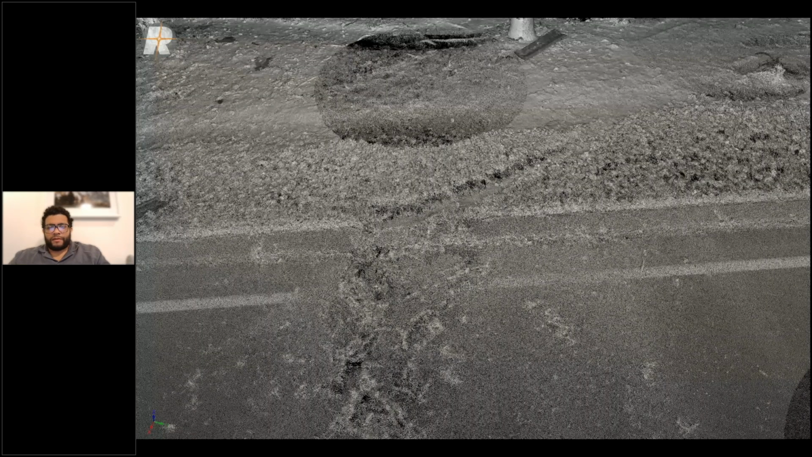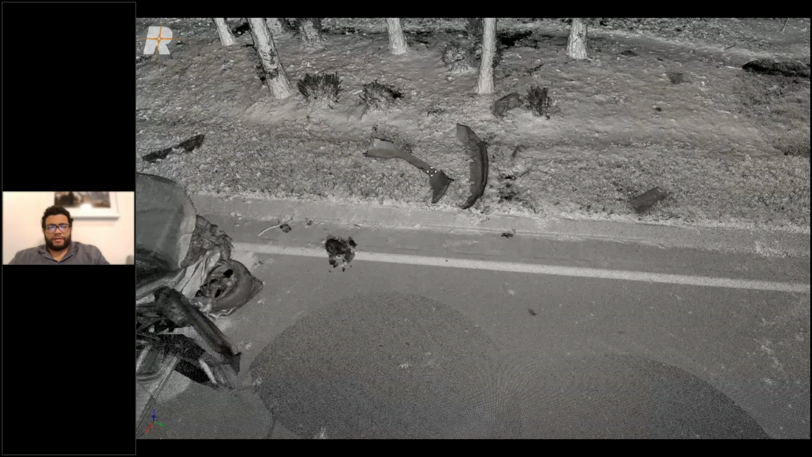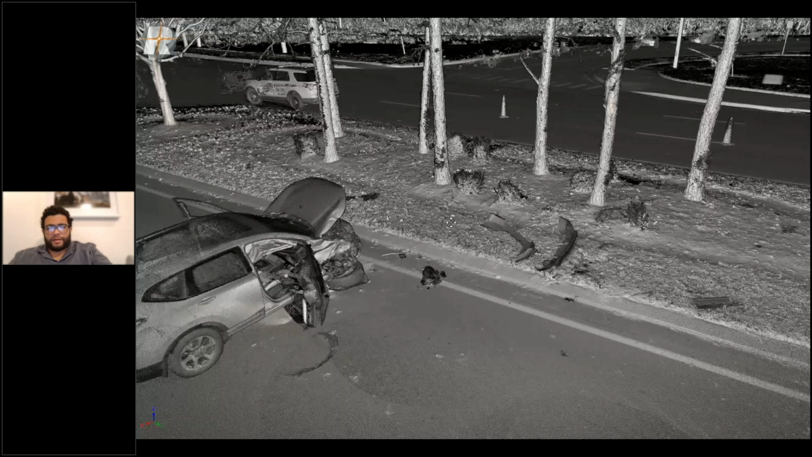You can see all of the debris on the ground from the vehicle, all of the different crash. They were particularly interested in the spring that you see over here that just jumped out of the wheel well.